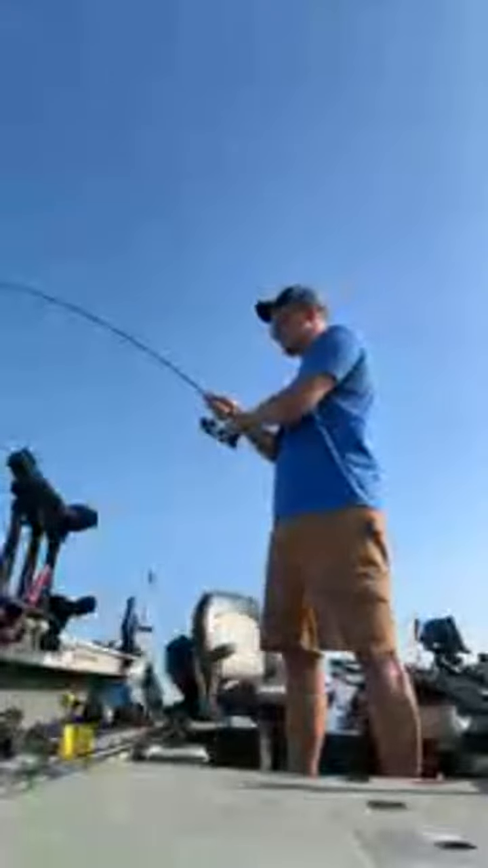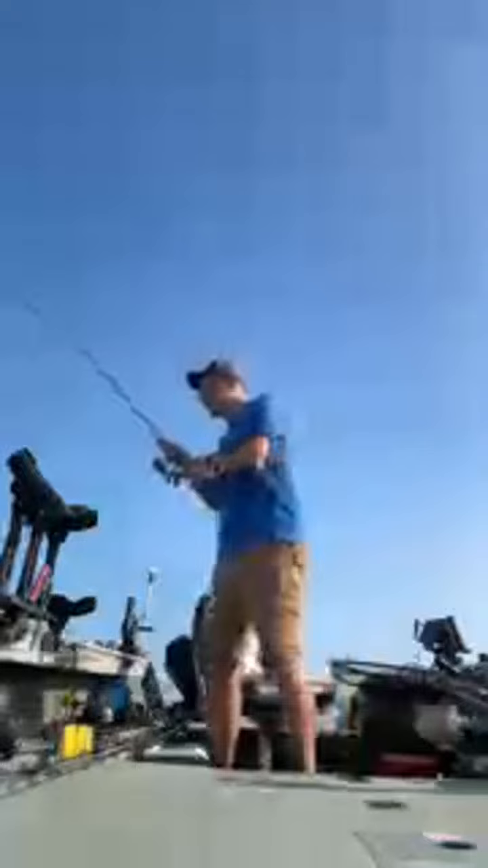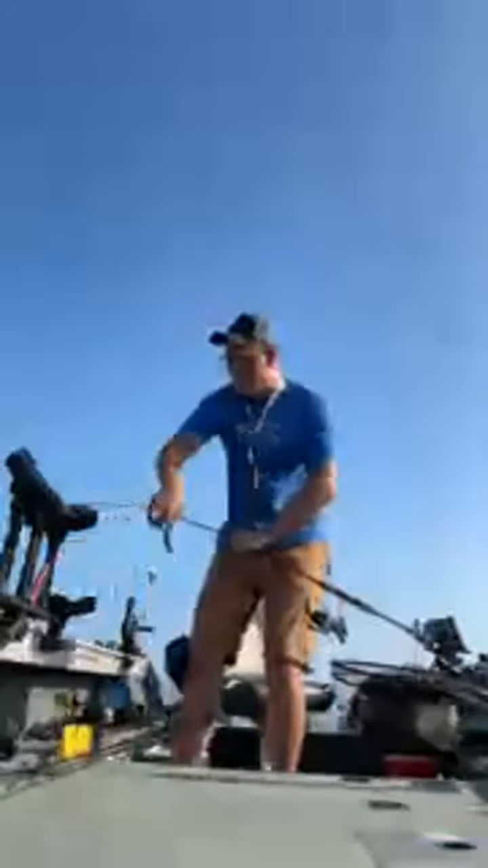It's coming up pretty easy now. Oop. Wants to go back down. But it is a giant sheephead. You son of a gun. I'm not even putting that stinky thing in my boat. Why was that fish so high?